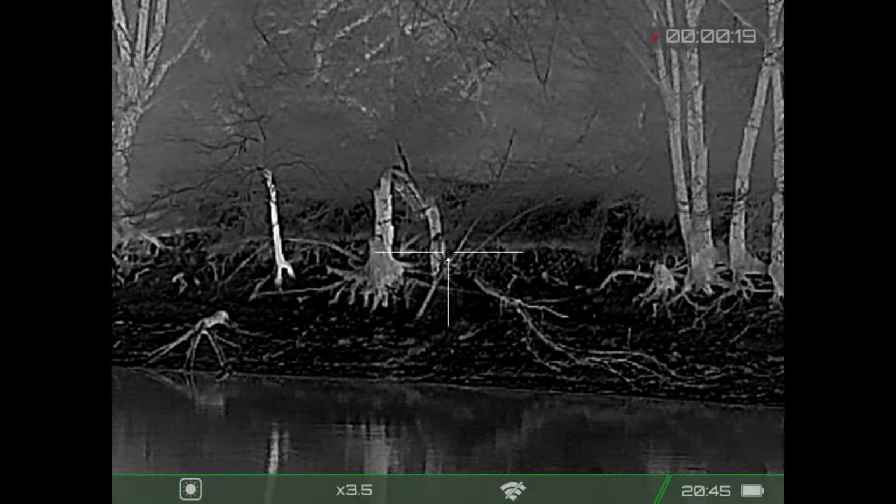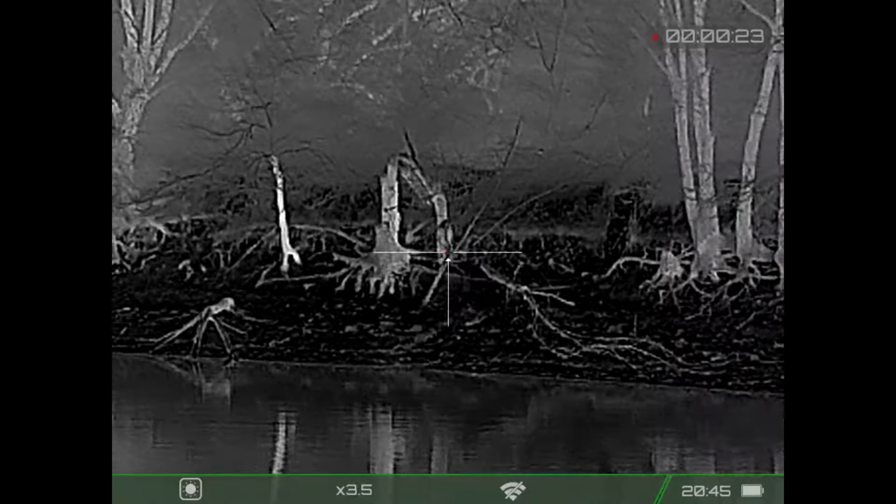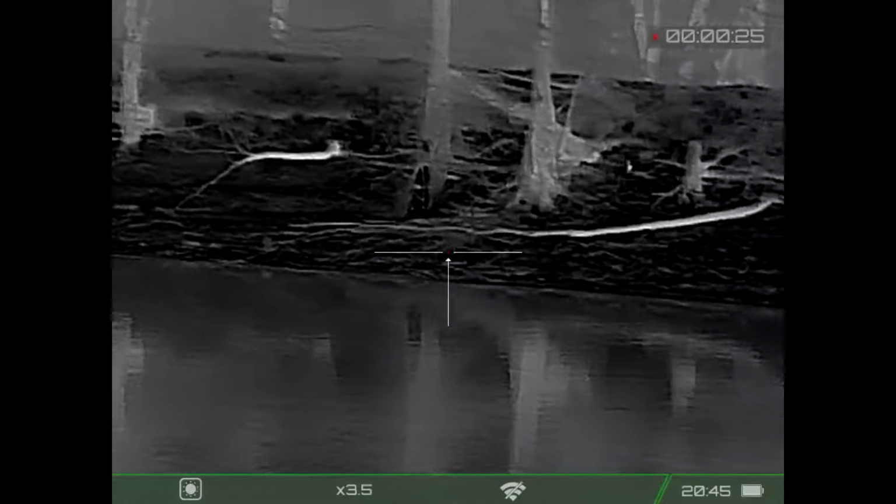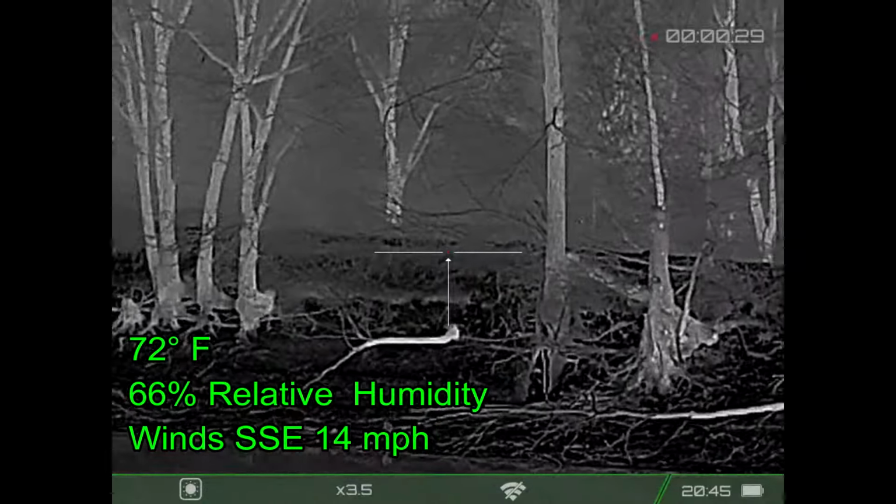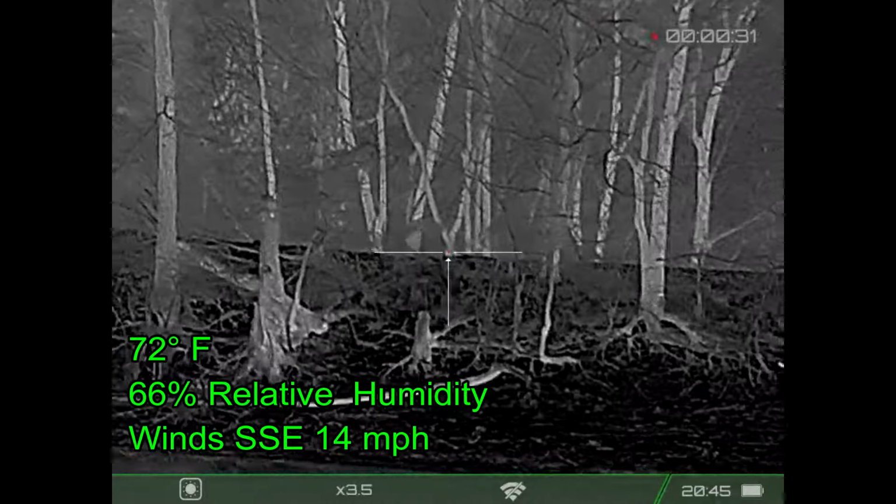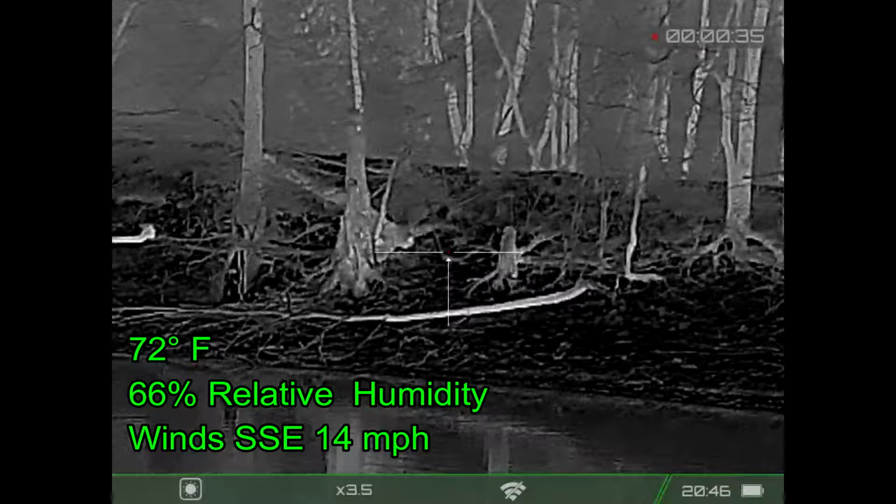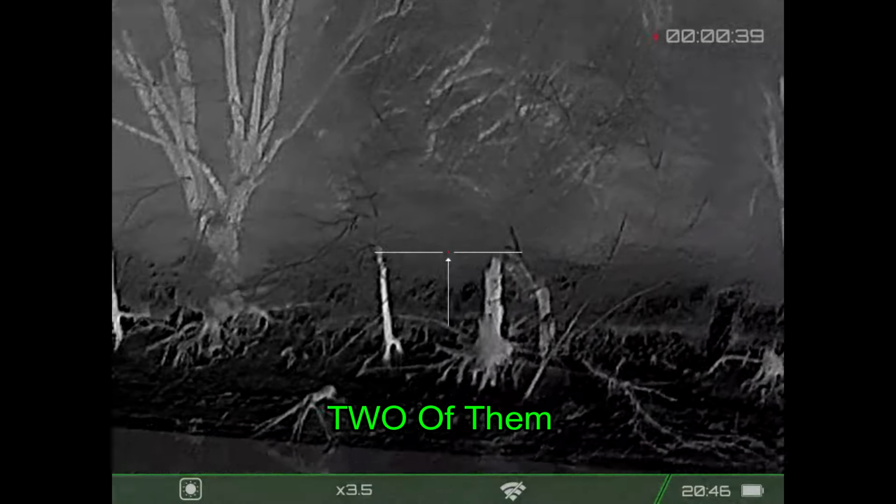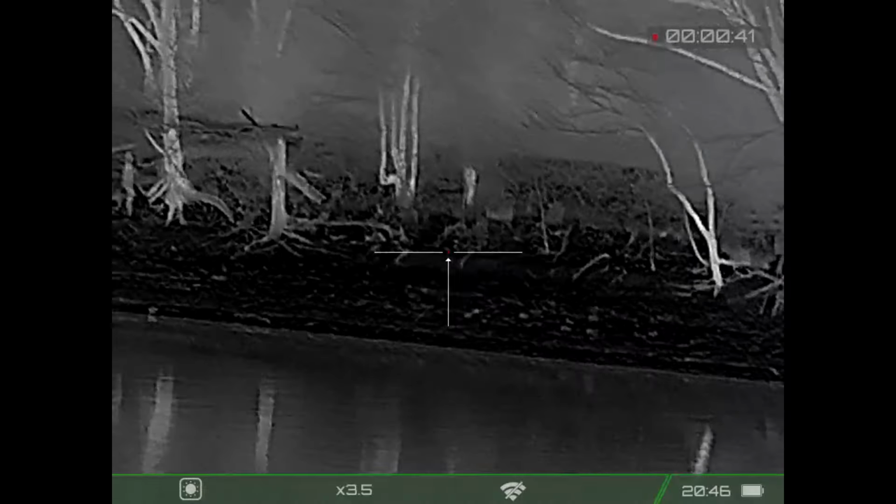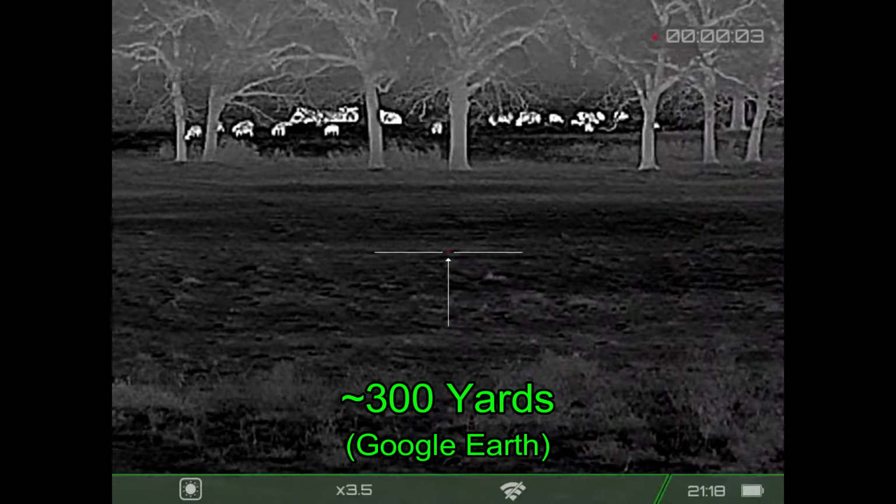For those of you that are Harry Potter fans, it sort of looks like the golden snitch from the game of Quidditch. So this just gives you some idea of the detail that can be seen with the Storm S3. Now there's actually two bats out there. No beaver were seen, and so I moved on.